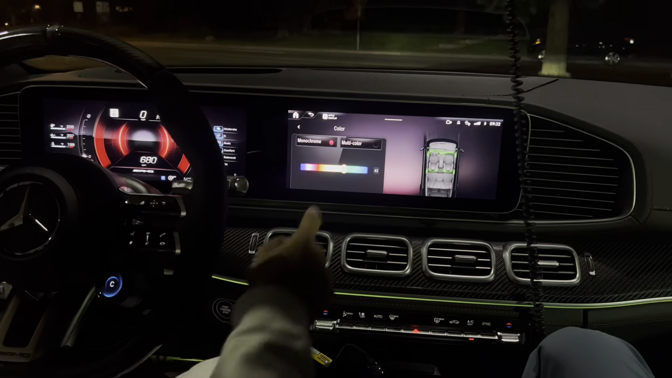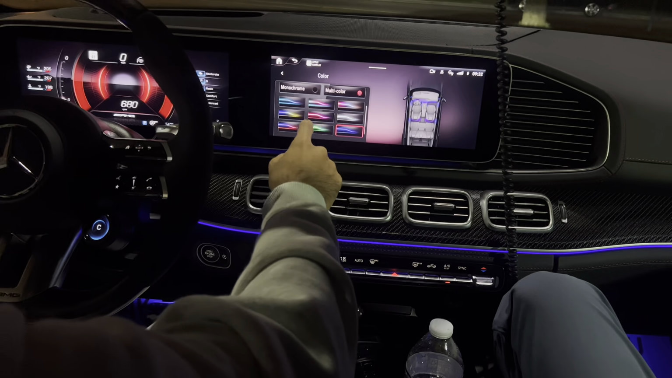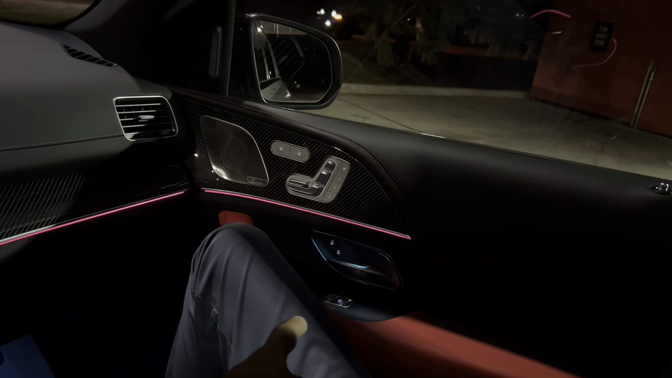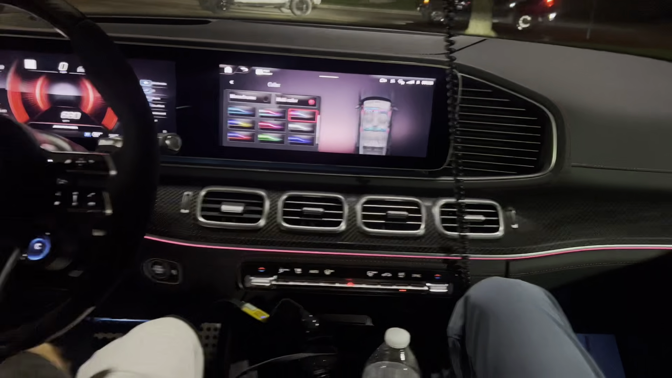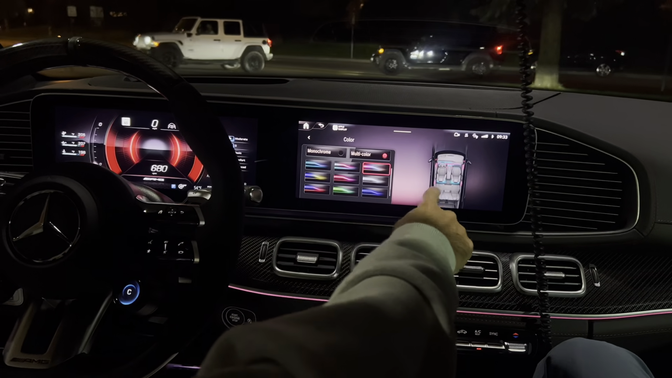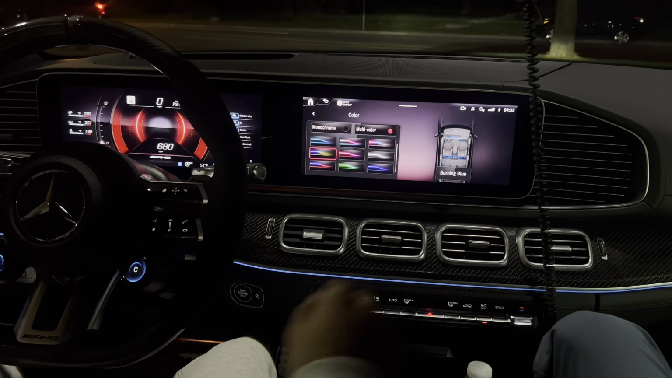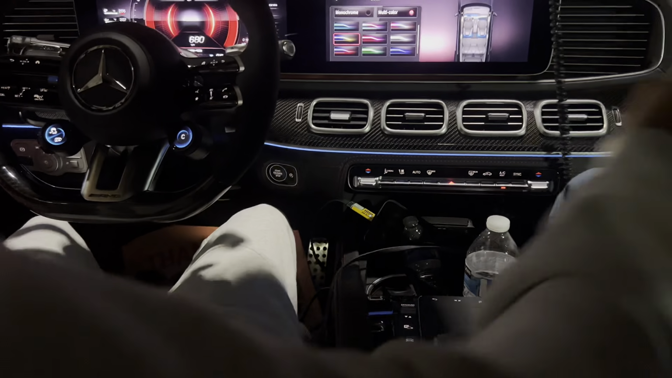So if you want to see the multicolor, I'll go to this one. And if you look at the door handles, see how those are blue? It shows you the areas that will be blue on the picture. So the floor, this area, and then the sides will be pinkish. And then you could do yellow. So is it more than two colors? Blue and then yellow. Yellow in the door handles, on the floor. Look underneath you right now.